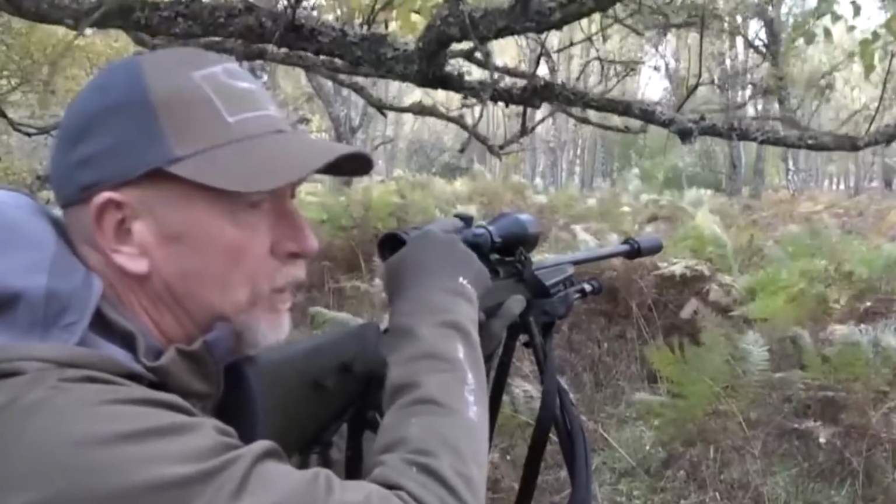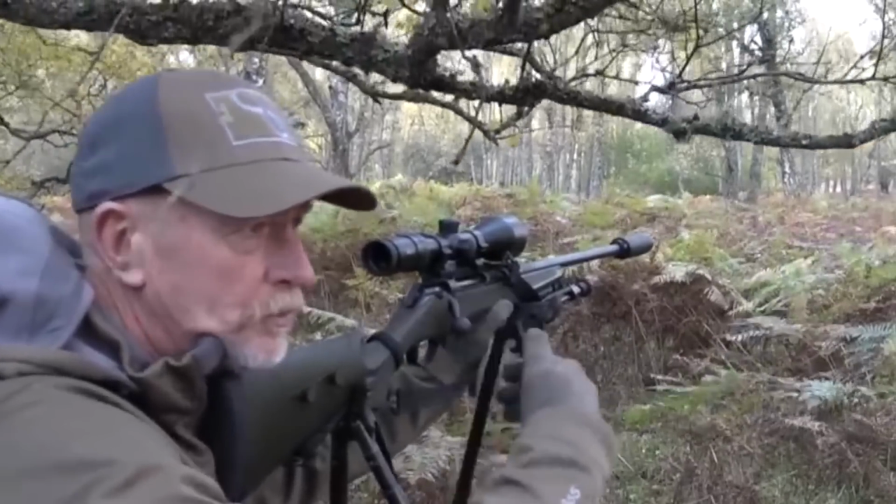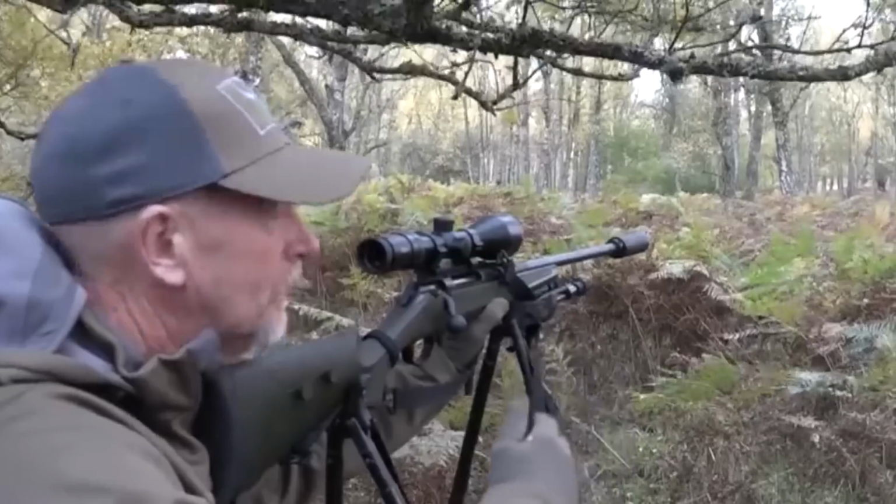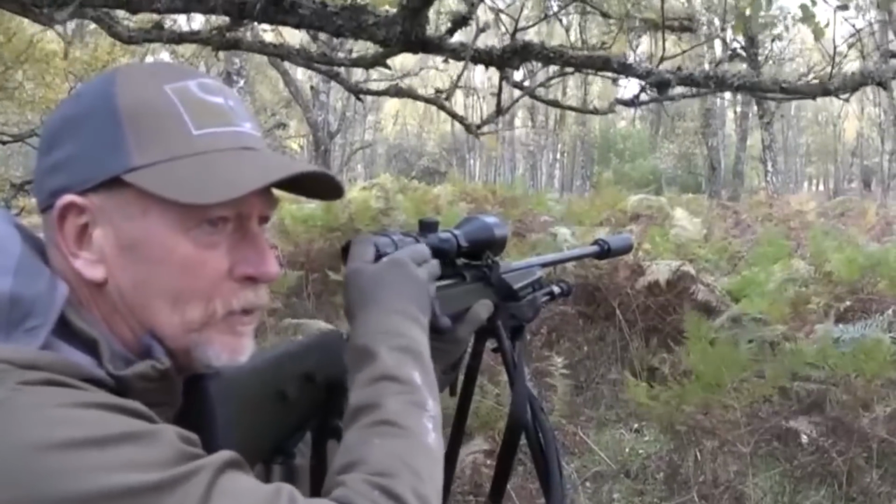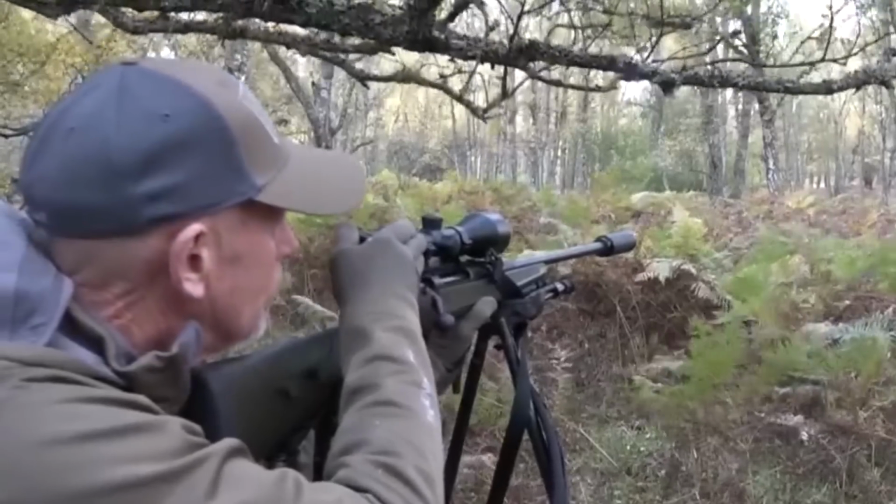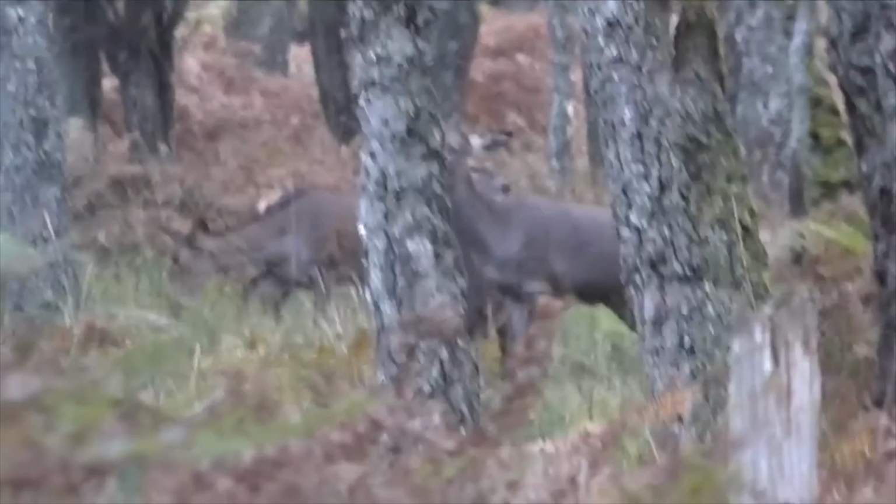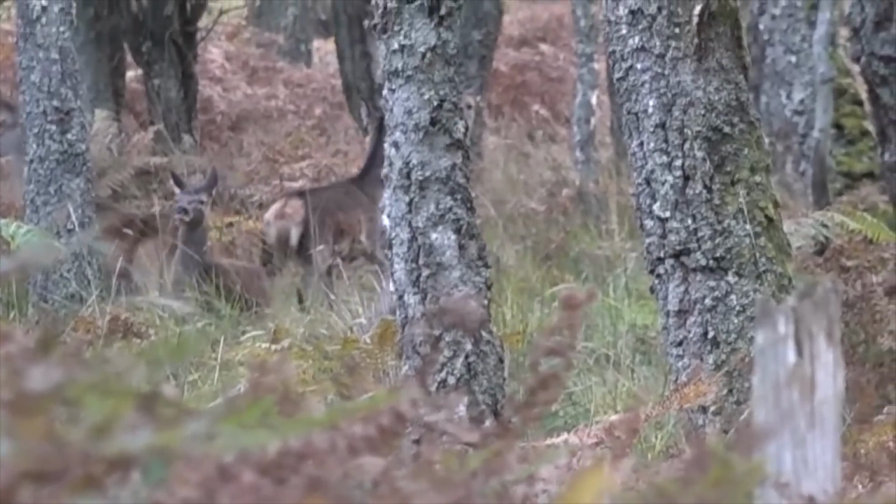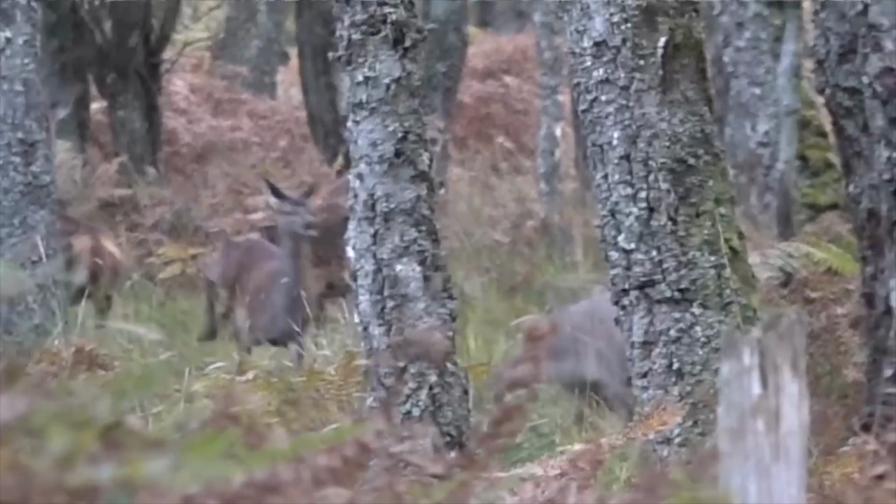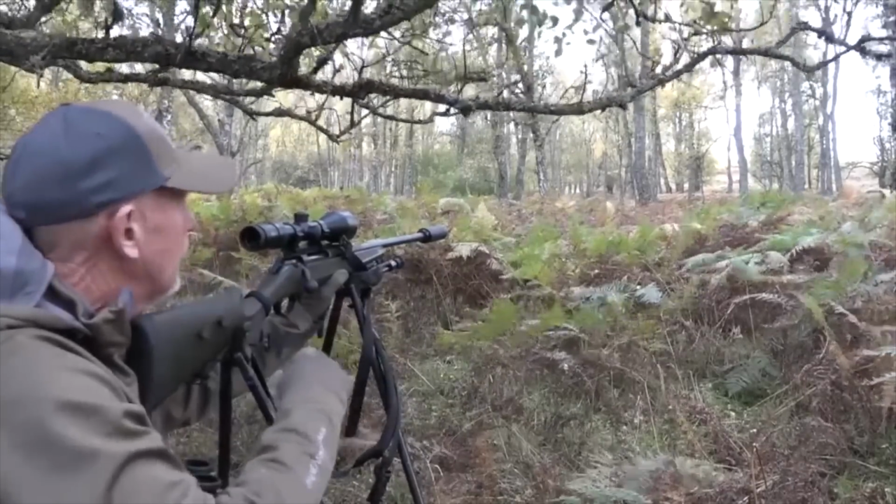There's a nice yearling hind. The problem initially was they'd all grouped together. He'd corralled them, so there wasn't really a clear shot. There was deer behind, but fortunately we just got a gap. A yearling hind came into the centre of the middle of the trees there, no calf. The thing about it was there was no deer in the background, so it was a safe shot. Other than that, they were all corralled and you just couldn't pick any of the youngsters out. I wasn't shooting either a calf or a yearling.